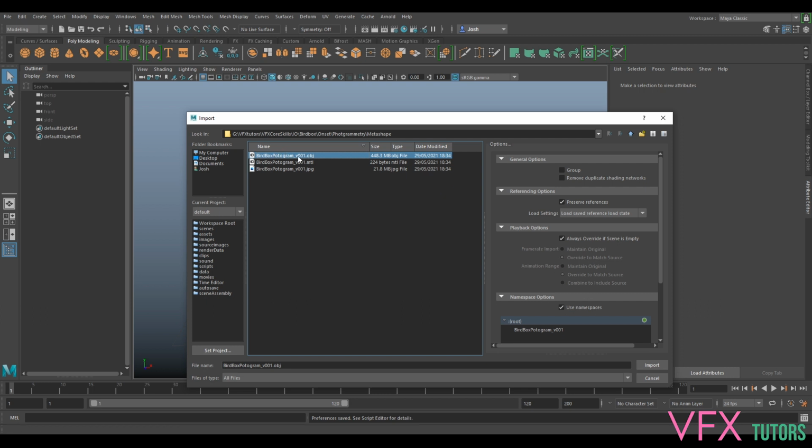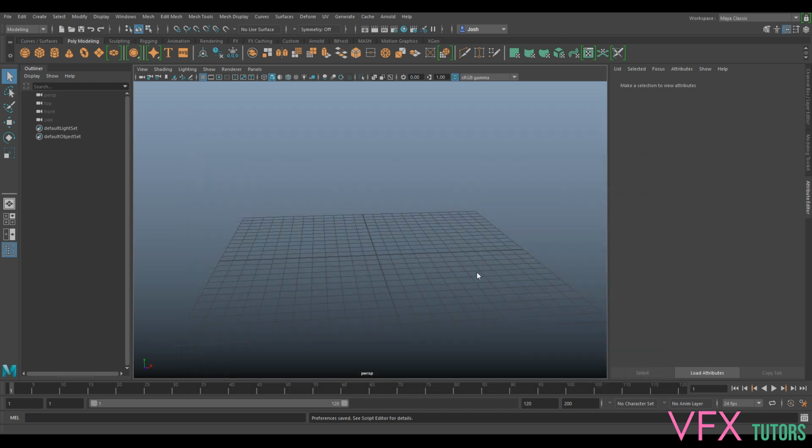So I'm just gonna import in my OBJ. This might take a little bit of time, but we did decimate it, so it's not quite the 32 million polys. I think it's only about 5 million, but it will still take a little bit of time to import in.